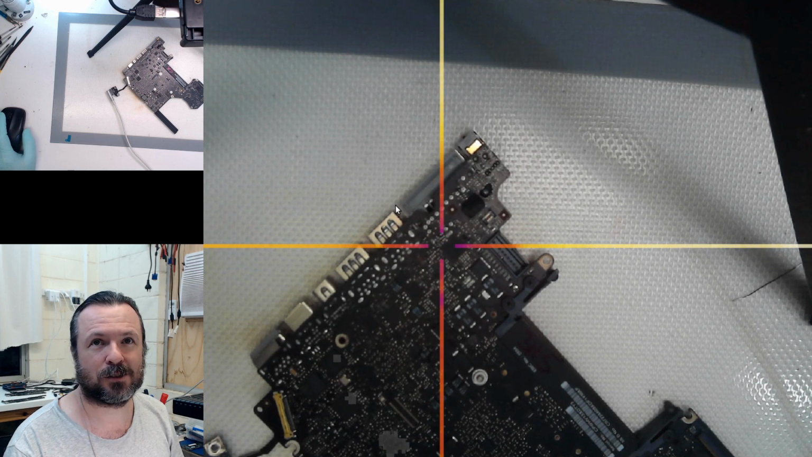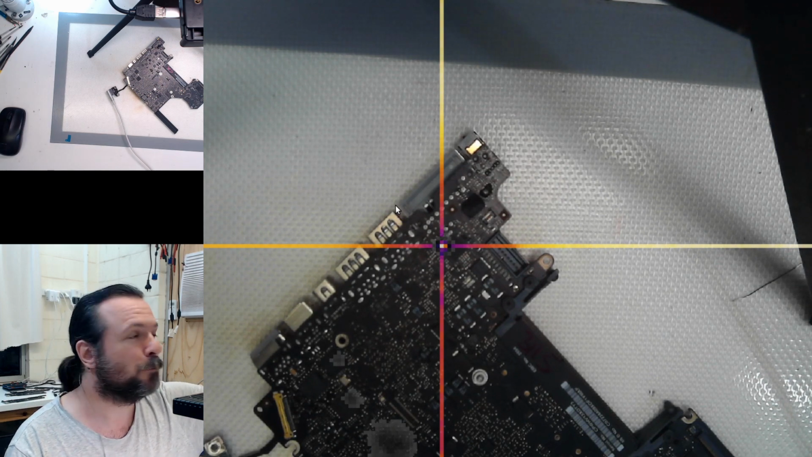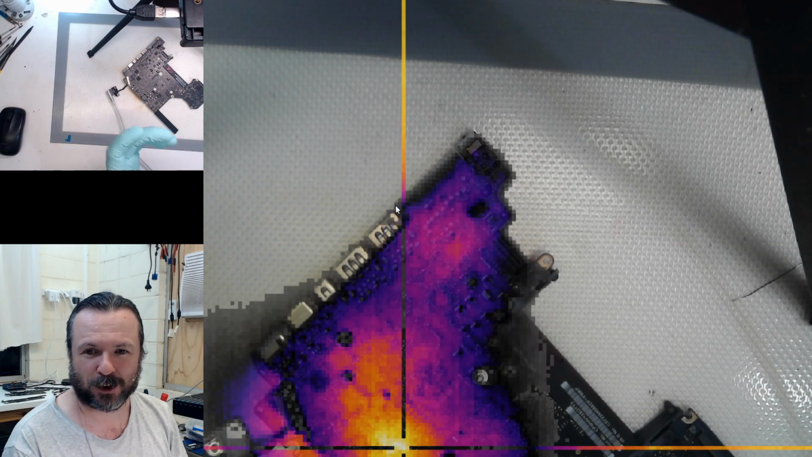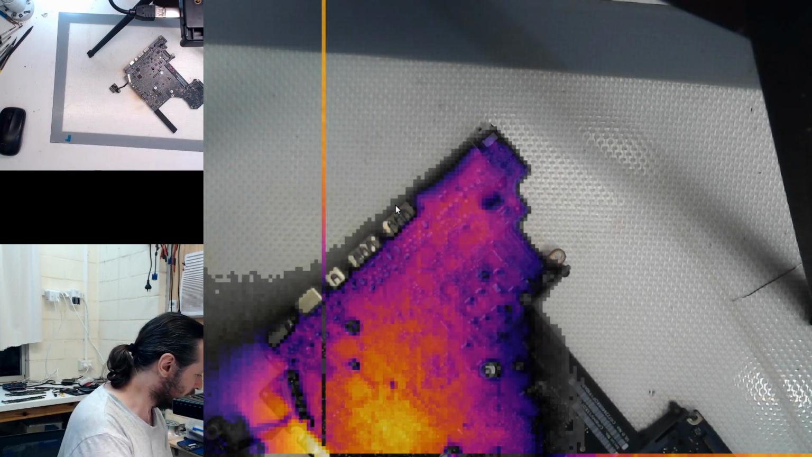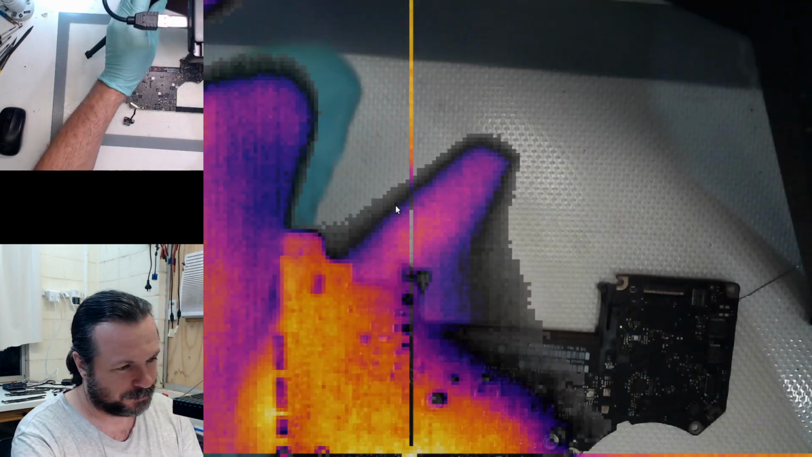I do like this ability to look underneath the heat map and find exactly that part. So that's pretty cool. I'll definitely pat myself on the back for that one. Tie 555 to it. That'll make it clock and clock and clock. The good old 555. Poor man's microcontroller from the 1970s and 80s and 90s.